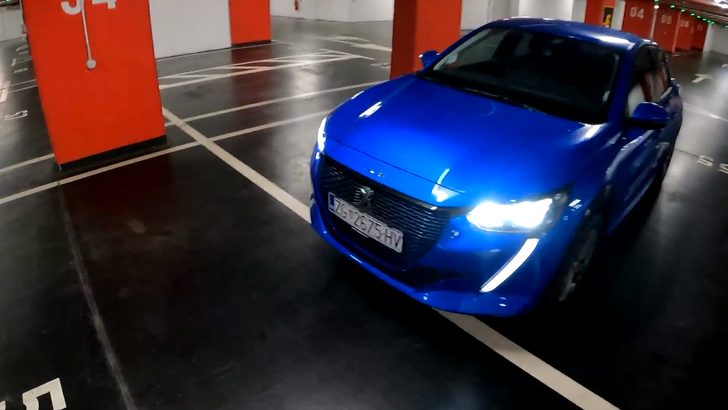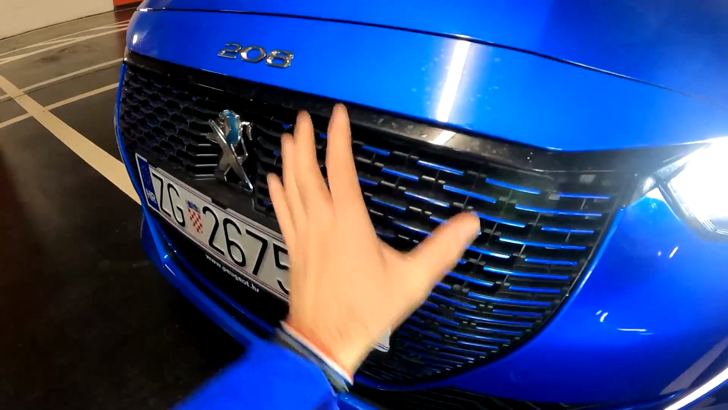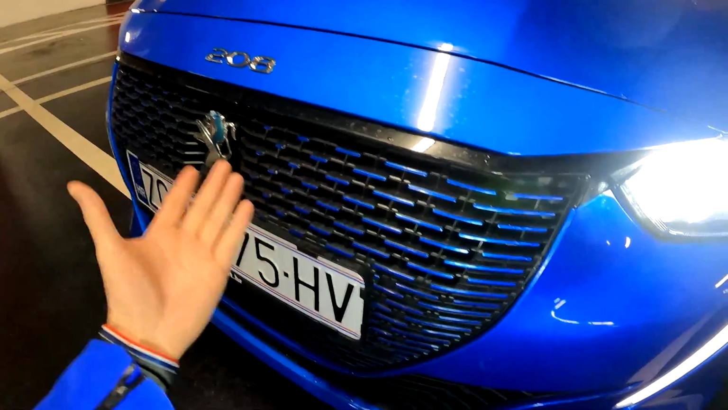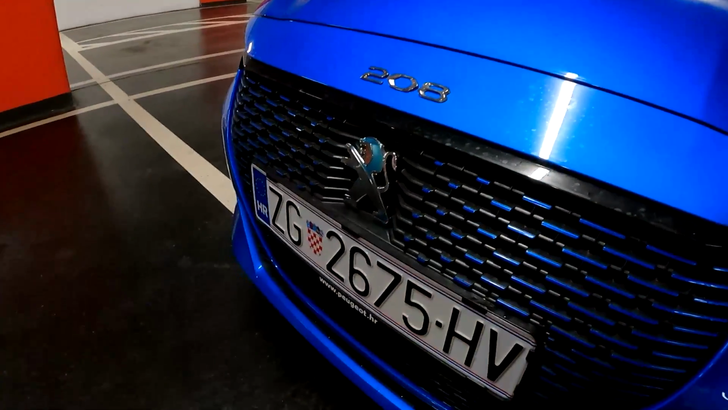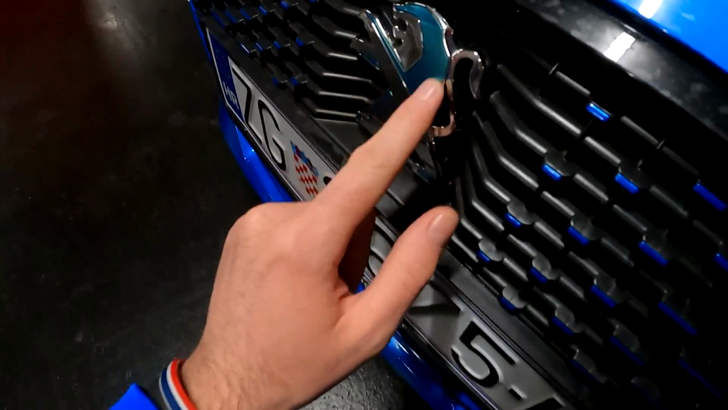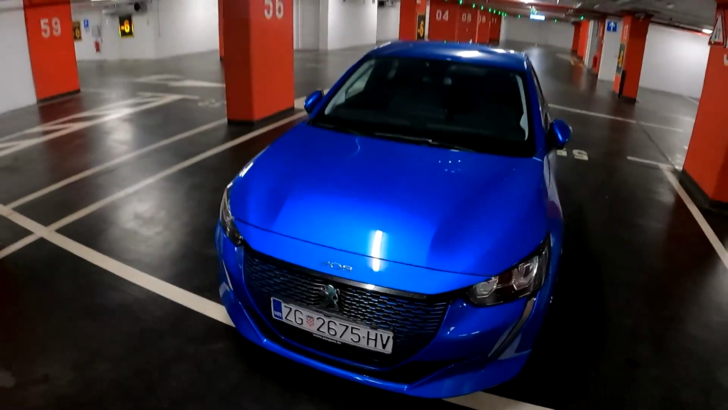The only difference actually is here. The front grille has these blue elements because the car is finished in this lovely blue color. If the car was, for example, white, then these elements would be white. Also, one new feature on the electric version is this new badge. As you can see, we do have these green elements on the badge itself.